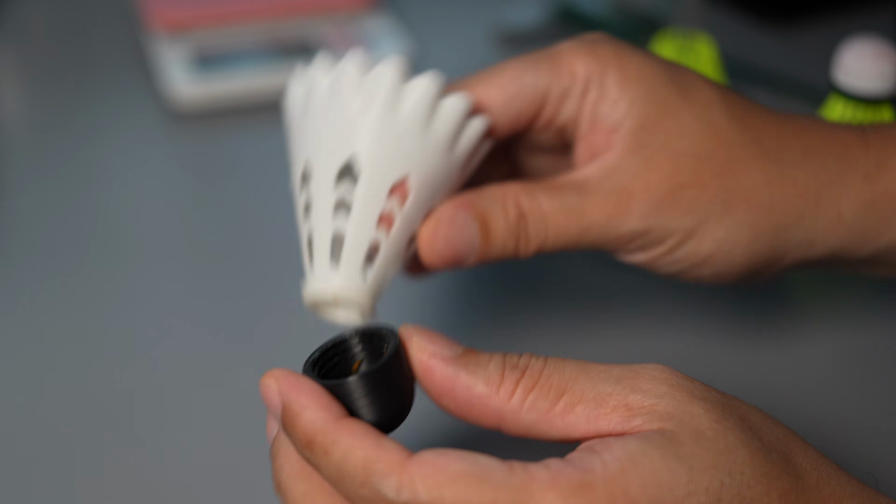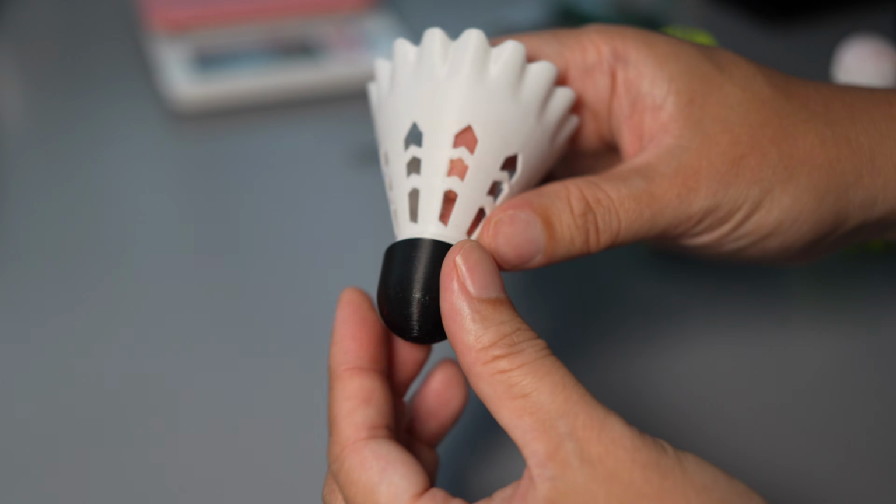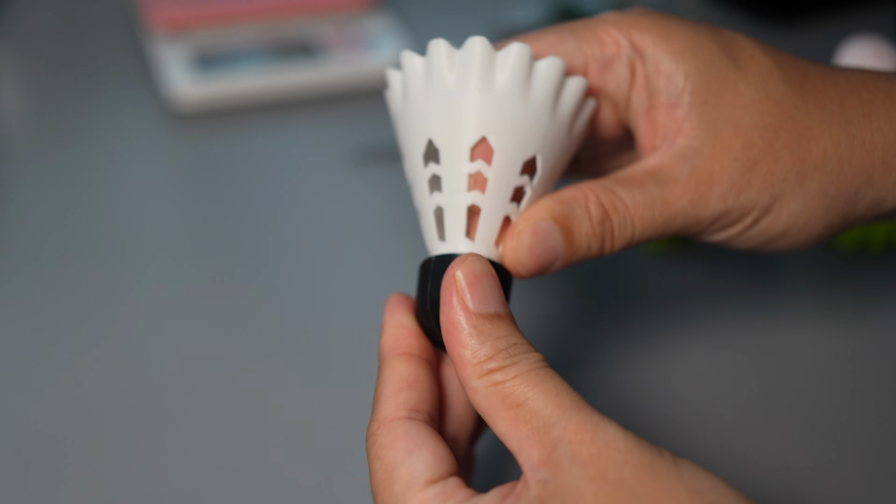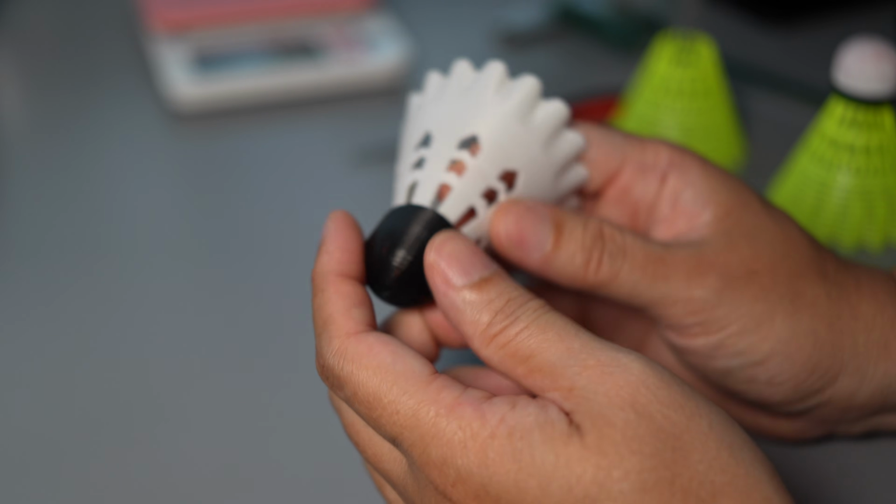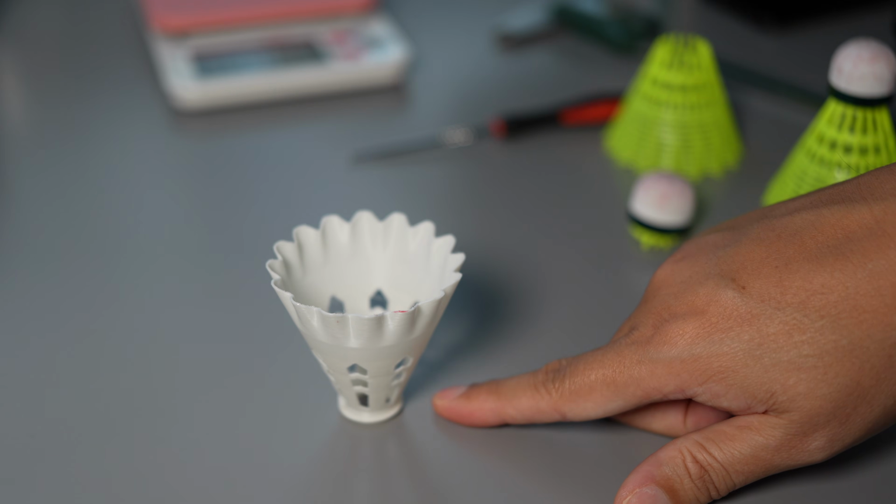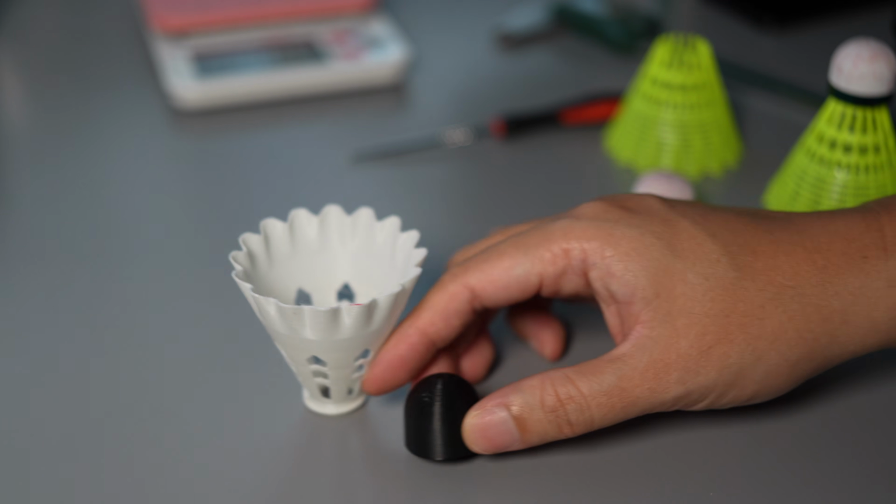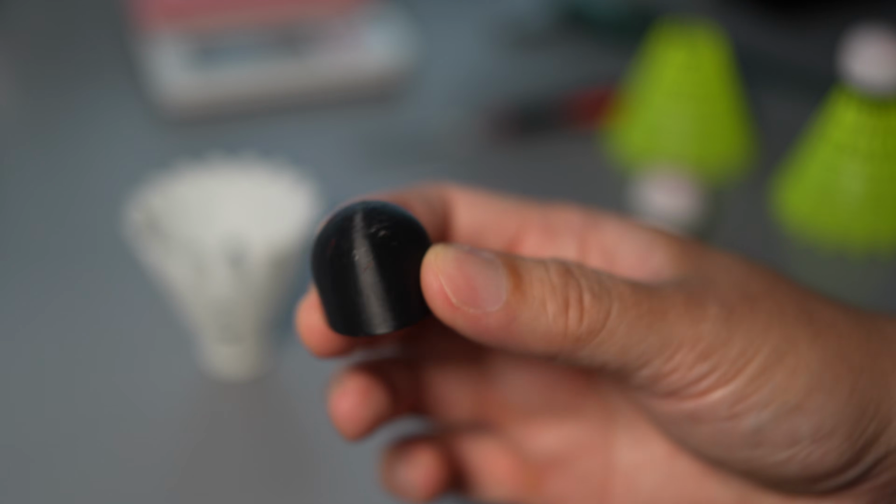The cork part and the feeder are joined by using a thread. So I make a male and female thread. This way it will be easier for me to experiment with different weights on the cork, and it will be easier to print. So I can print the feeder in this direction and also print the cork in this direction. I still can have a round shape like this.